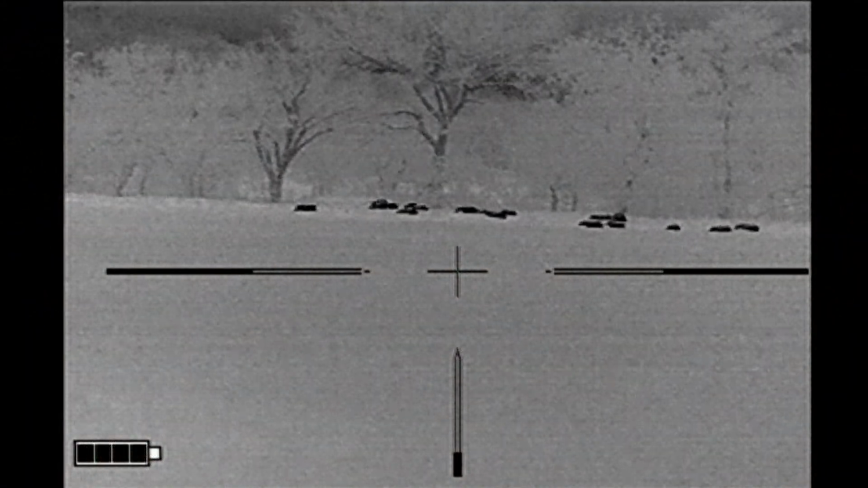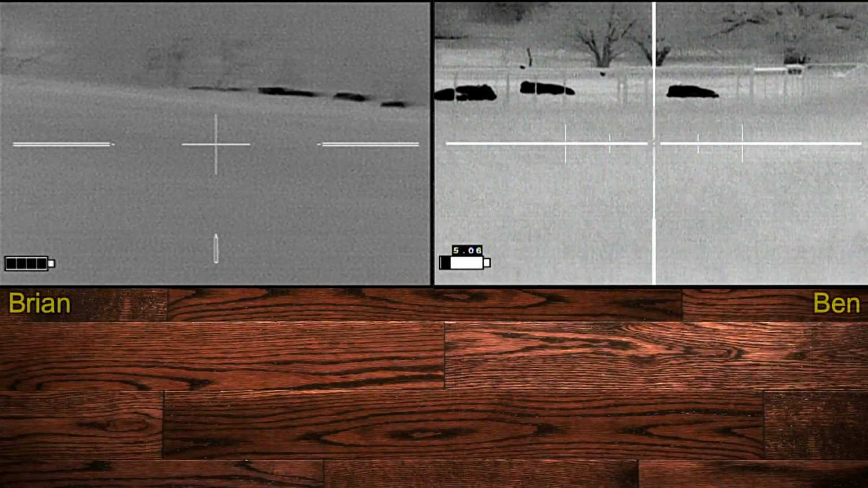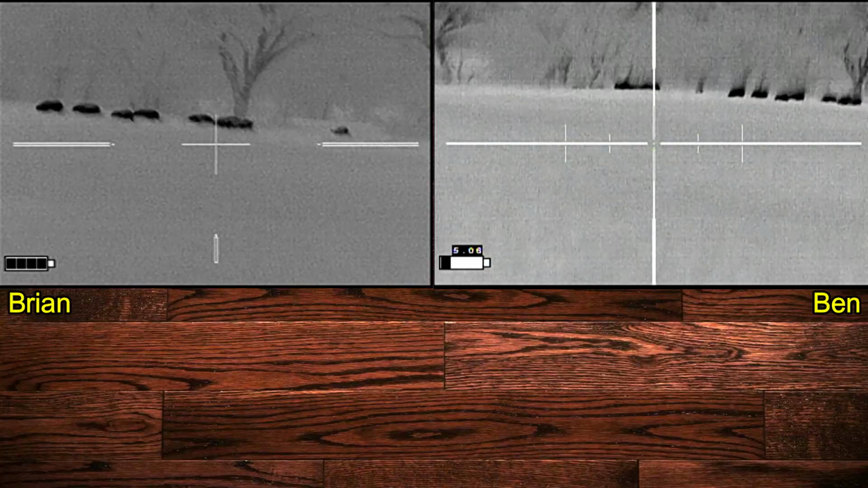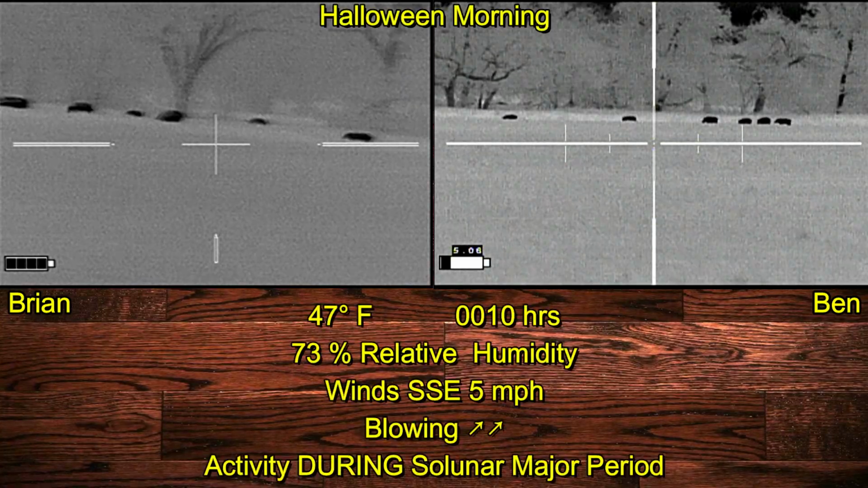Here after midnight, we've moved on to our next property, and we spied these hogs at the far end of the field. They're actually disappearing over this small ridge going down into a creek bottom. And we've made an approach on these hogs, but we're not close enough. I made the call. I probably should have said we should just let them go. Instead, I asked Ben if he thought he could shoot from here, and he reluctantly agreed. So we got set up and tried to shoot from this distance. And I'm expecting all the hogs to continue on down into the creek bottom. I figure we've got 1 or 2 shots possible, and that's about it.